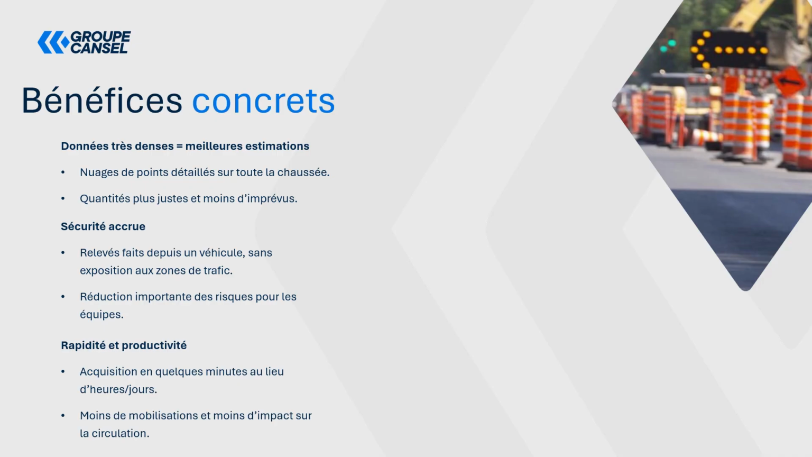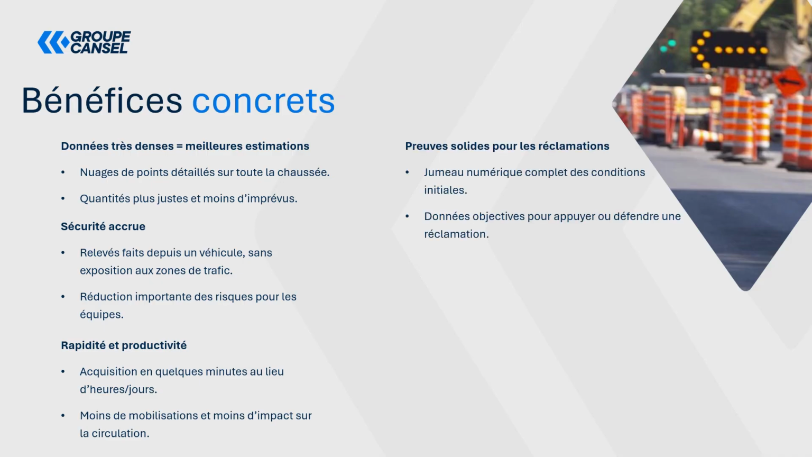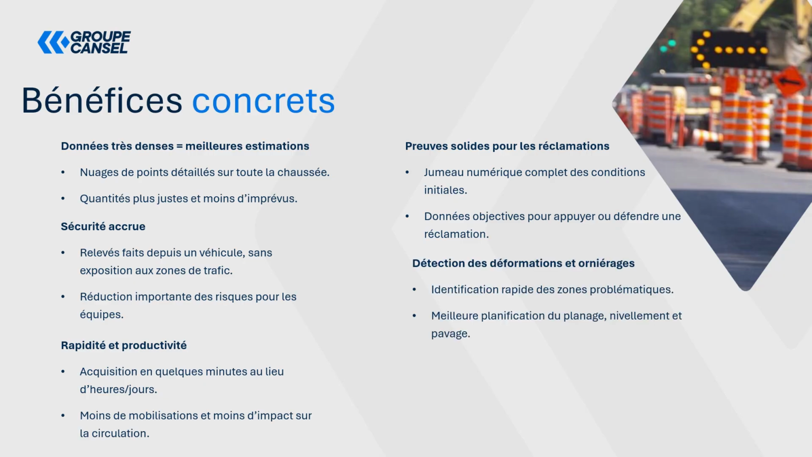We'll also gain speed and increase productivity, with data acquisition taking just a few minutes instead of hours or days, and less mobilization required. Less impact on traffic once again by using this type of technology. It also gives you solid evidence in case you ever have any claims. So the digital twin you'll have will be time-stamped. You'll have the date when the survey was done. So if you ever have any claims or anything like that, by using the digital twin, by using the point cloud with what you have, you're able to go back to position to show everyone what was there originally. We'll also have objective data to support or defend a claim.